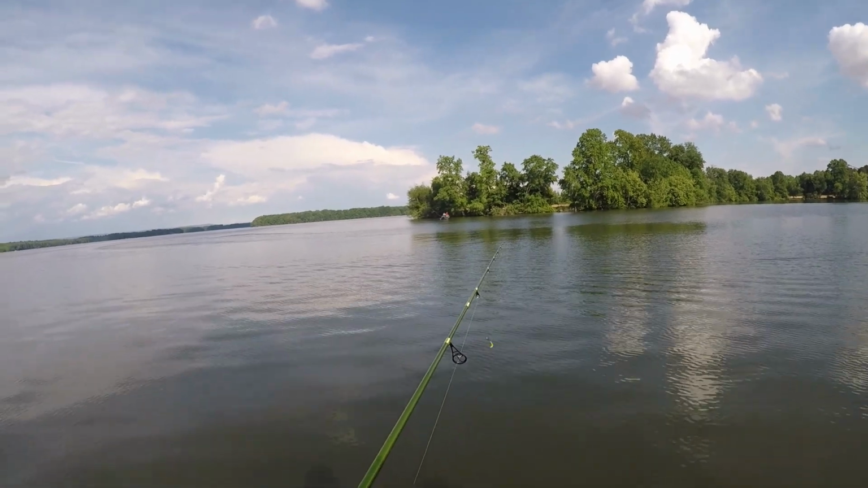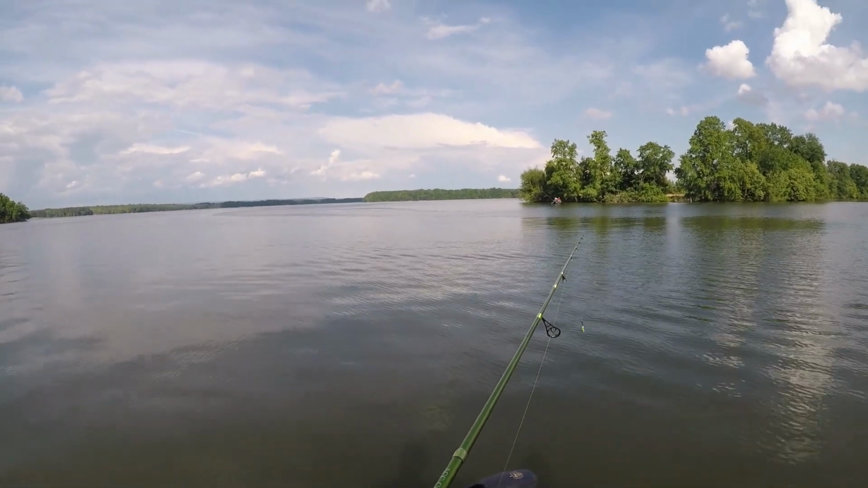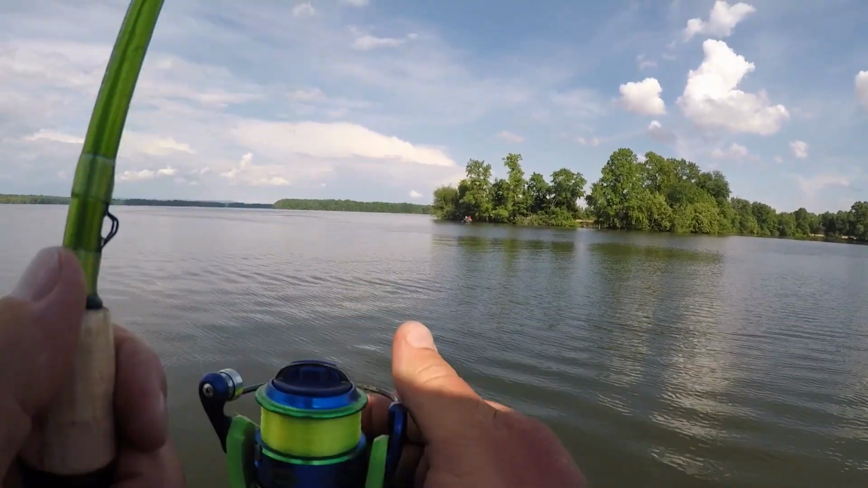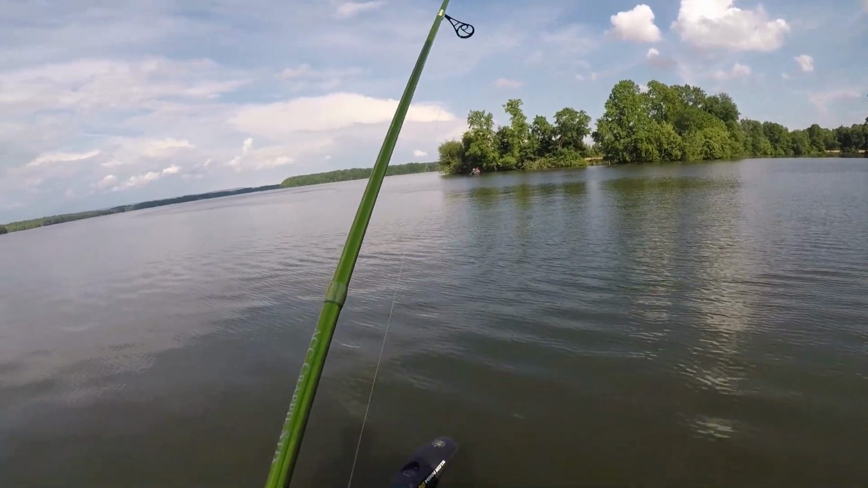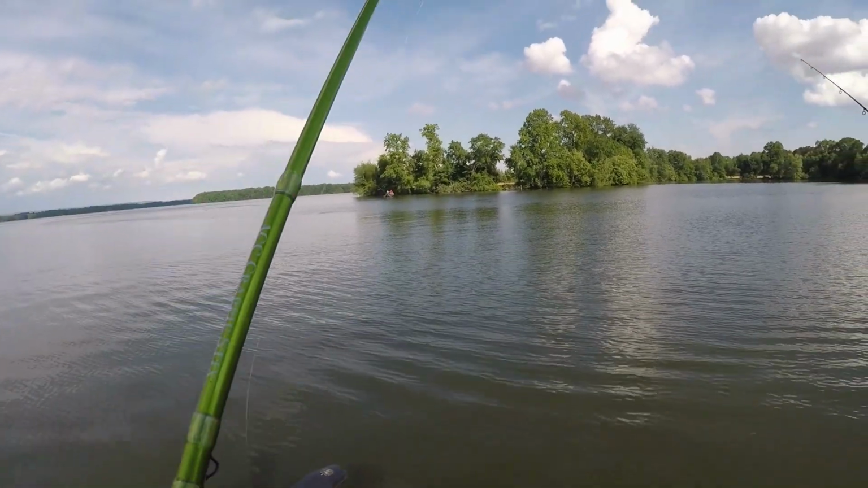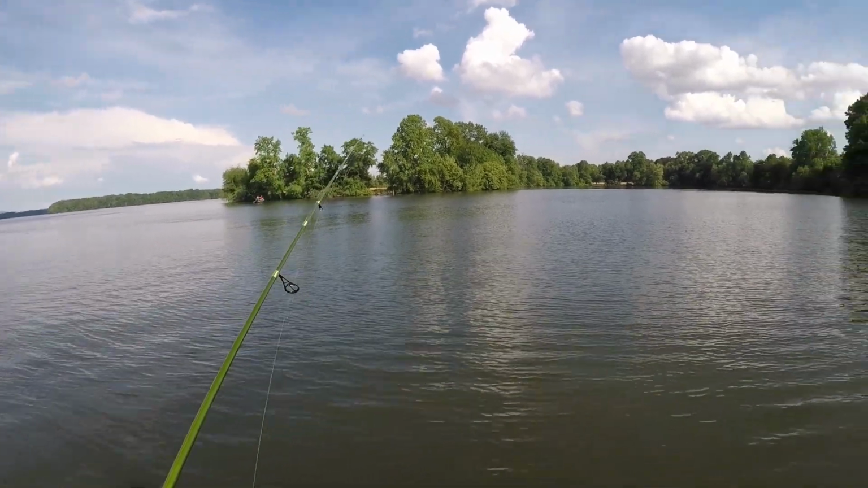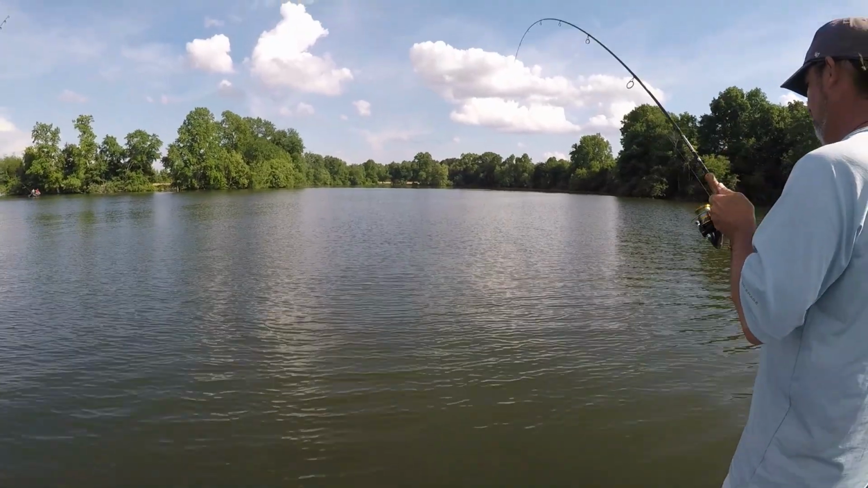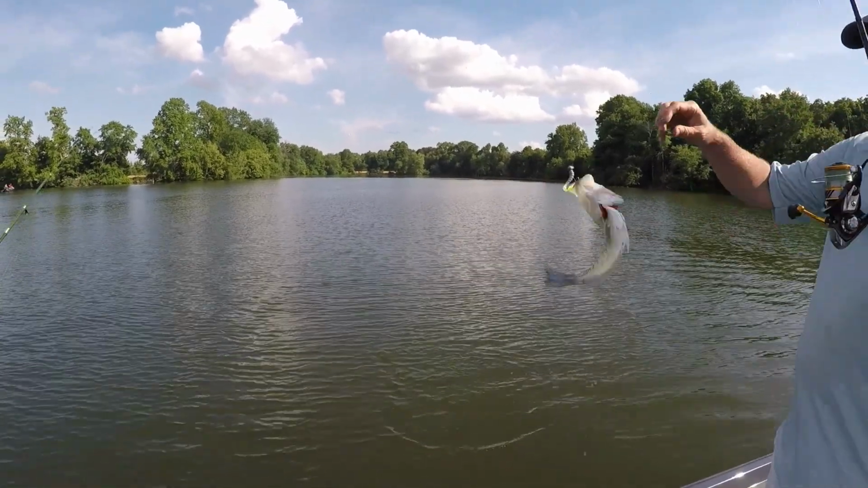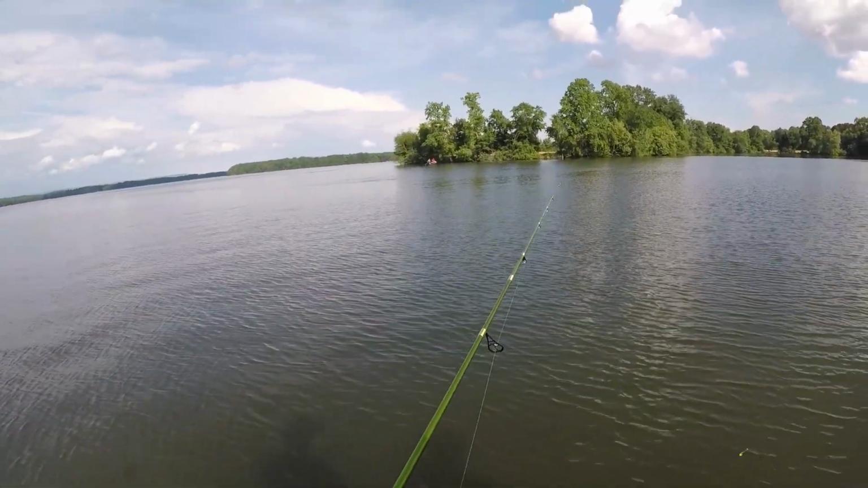Let's see if we're missing anything. Looks like there's something. That's a crappie. It's going to be a good one. Yes, sir. That'll work. Well, he's skinny, but that's a keeper. 100% that's a keeper.